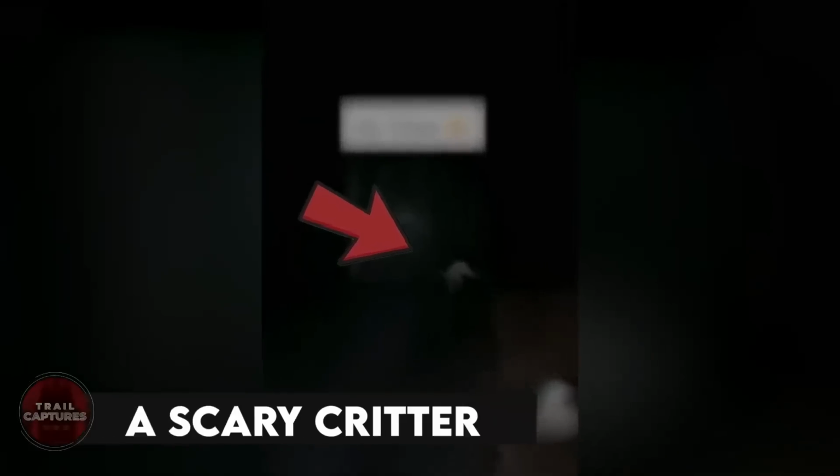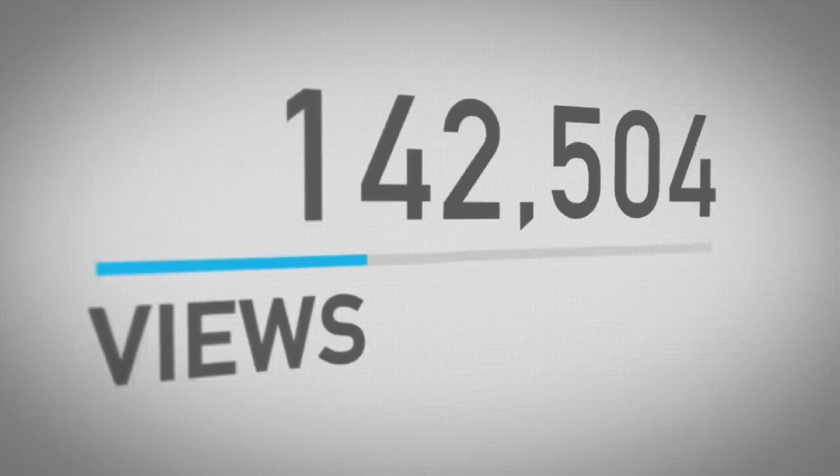A scary critter. And this bended, dog-like creature was caught on camera running away from something, and this is the point where I wonder, was it scared of something? Or did it do something and was trying to run and not get caught? Even after millions of views on the internet, no one was able to tell exactly what that was.